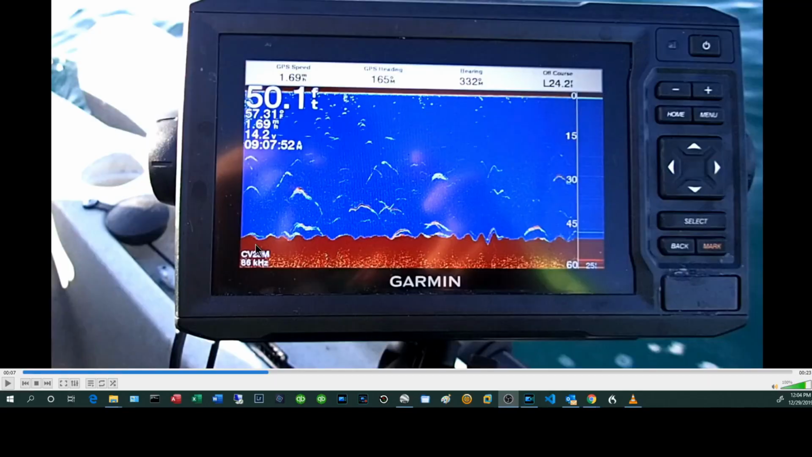Now let me freeze the frame here and augment this with some thoughts as to why I think this is going to be a tough gig. So first of all, there's no structure on the bottom here that's going to hold these fish. And secondly, the crescent nature of these marks, even though they signal bigger fish, means that these fish are moving. And with the cone, you don't know which direction they are coming from. So by the time you drop down 50 feet, your bait or your jig or whatever, these fish may no longer be here. So it's just a tough gig in general, and I wouldn't waste a lot of time here.